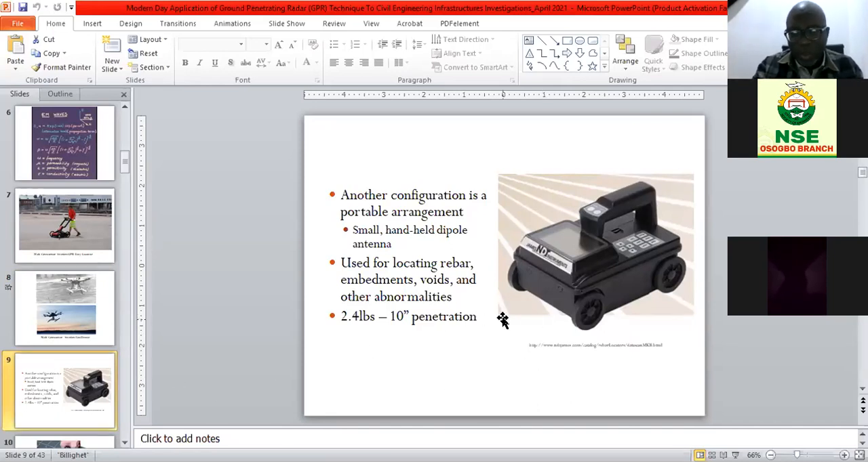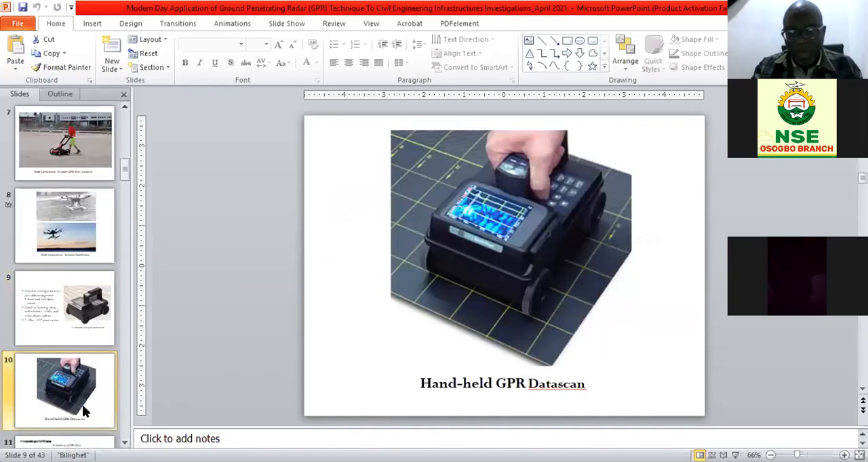So this is a typical example of a handheld GPR. I'm not marketing for anybody. I'm just trying to show that most of my work is sponsored by Mala Geoscience, or Mala in Sweden. This is also a handheld.